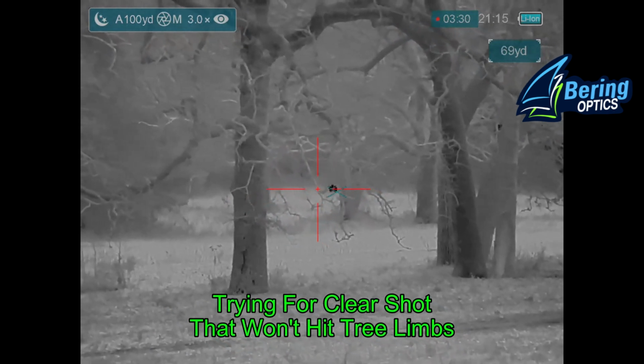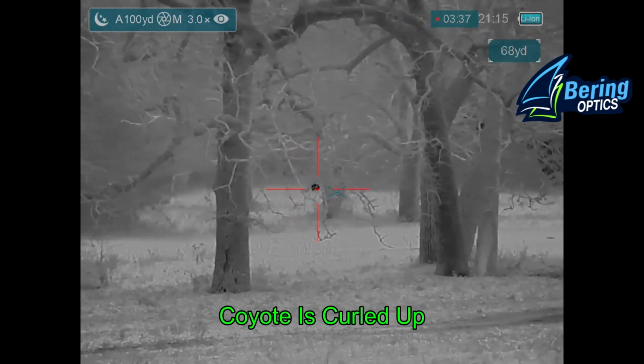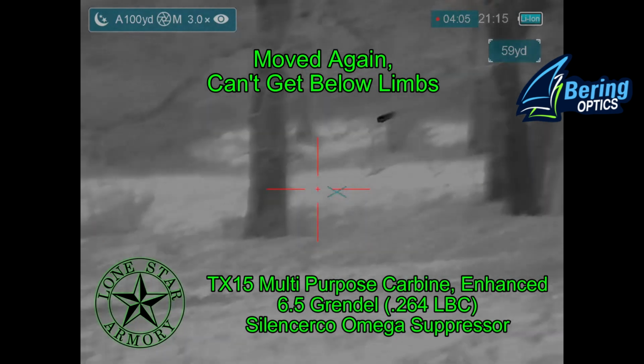So now I've moved up again. The coyote is curled up in a ball at this point, staying nice and warm, so it's bedded down. But I've got some thick branches in the way and I don't want to take a shot at it with my 6.5 Grendel.